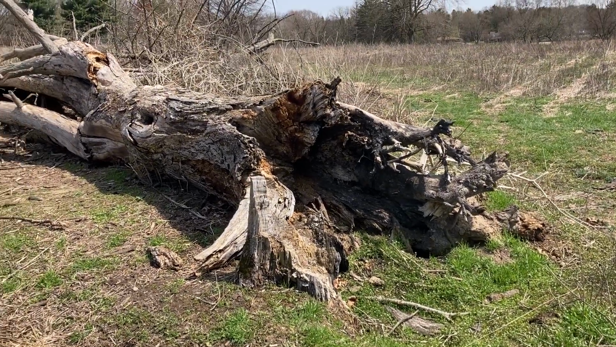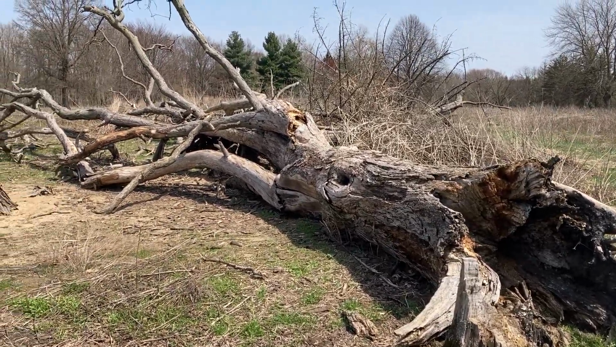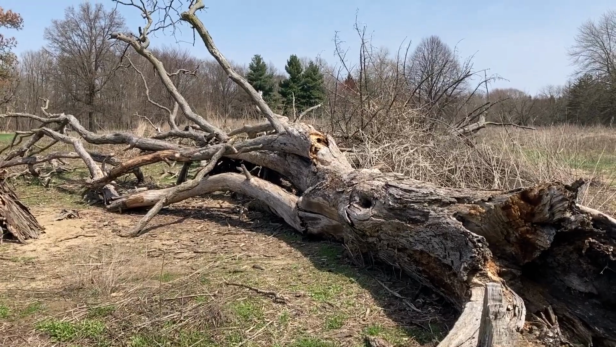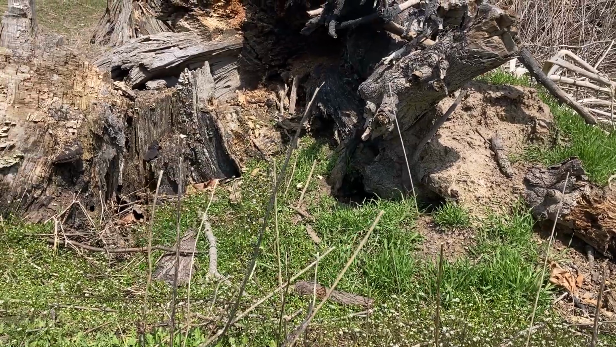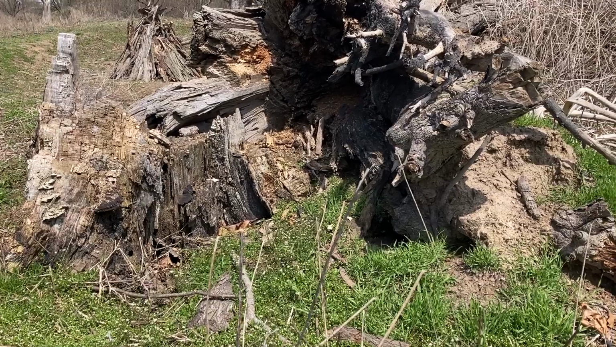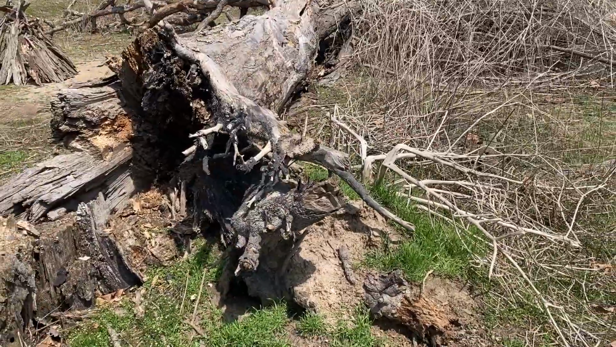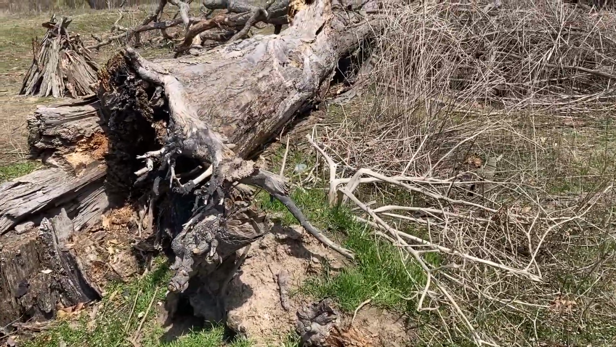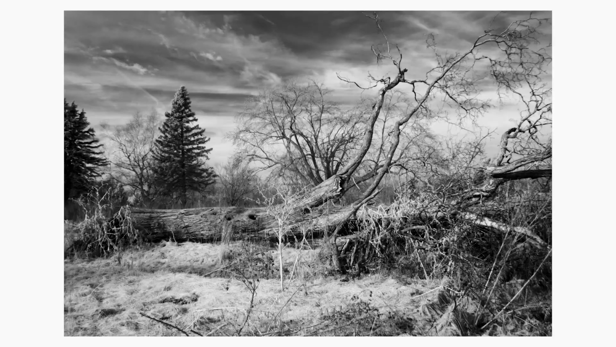I almost call this a tree carcass because of what's left. Seems like just the bones as it decays back into the ground. There's so much to offer in terms of compositions. You've got life growing here even as the tree decays, and you've got other sides of it, lots of textures, lots of values, darks and lights.